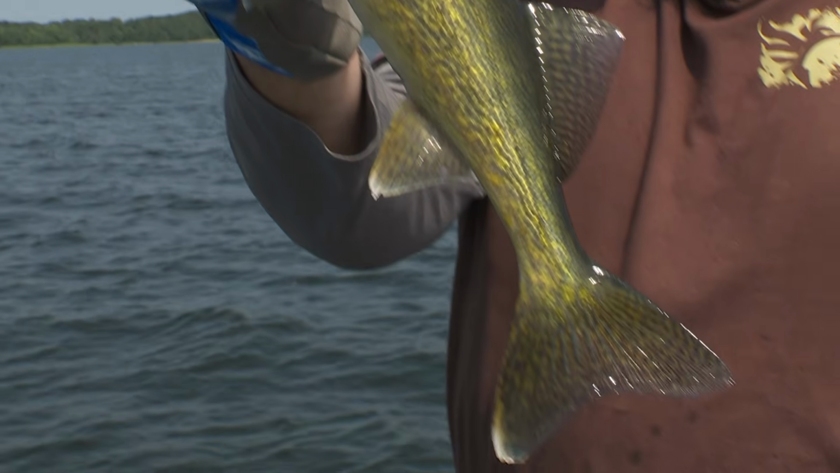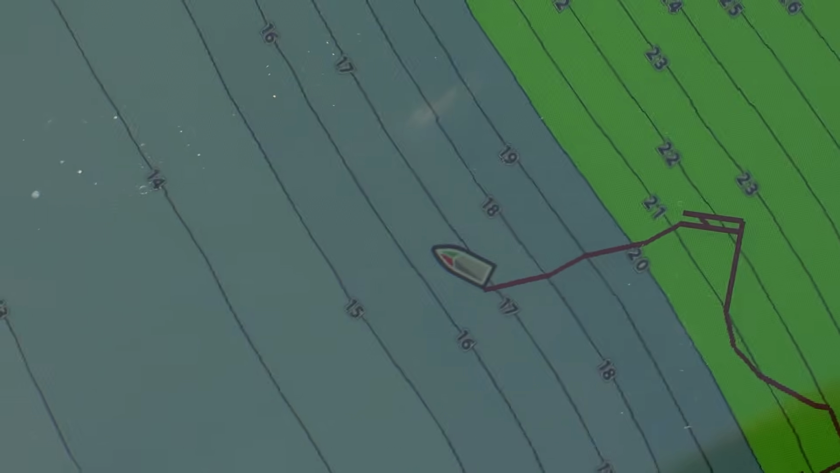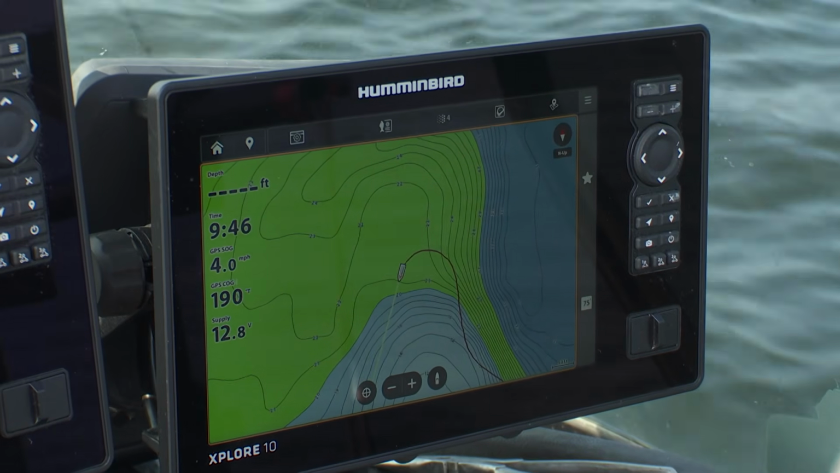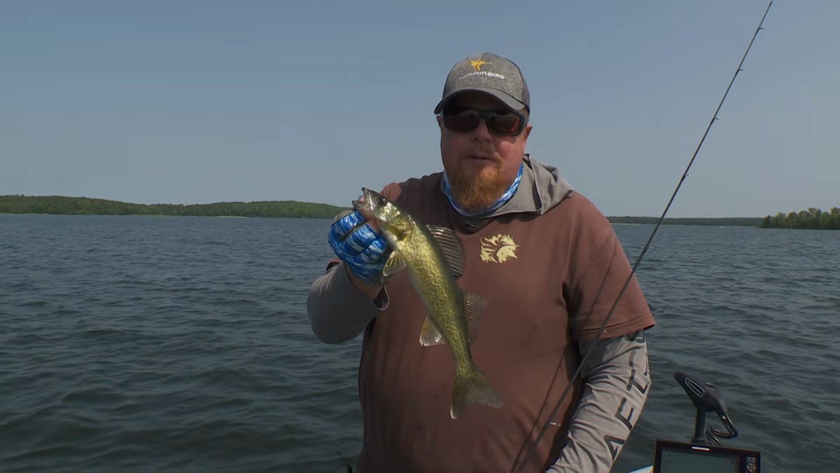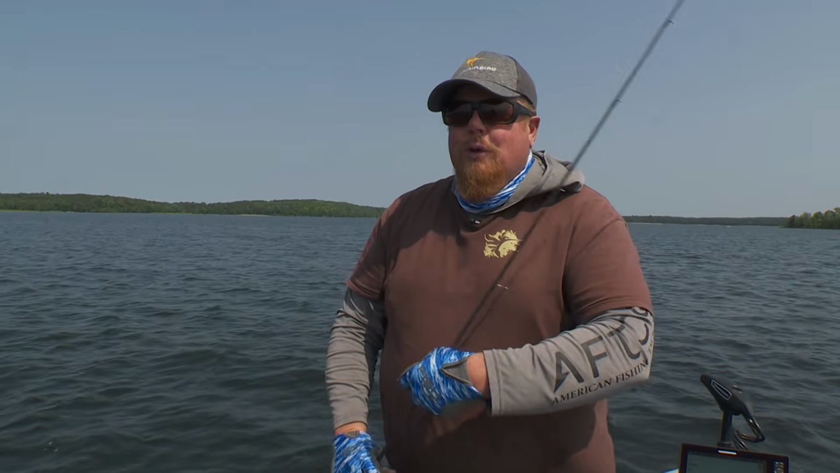I really like how you could highlight the contours. So when you find a fish, you could highlight those contours on the Humminbird. It highlights them all over the lake. So I set all my biting areas to green, and it turns the whole thing green so you can see everything all at once. Pretty cool.